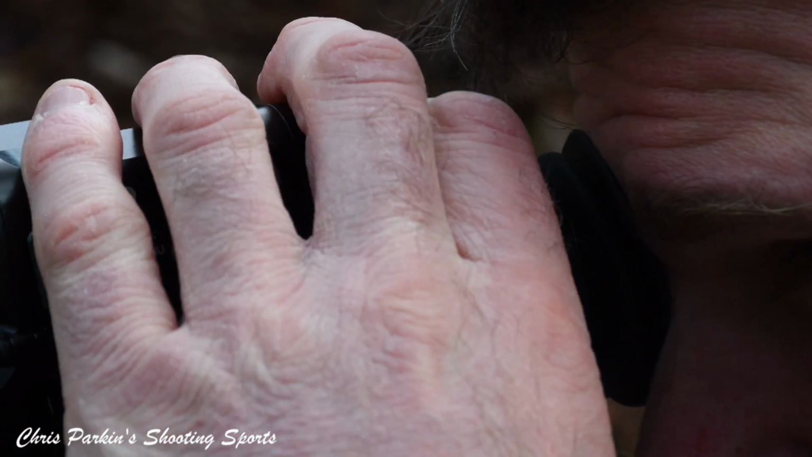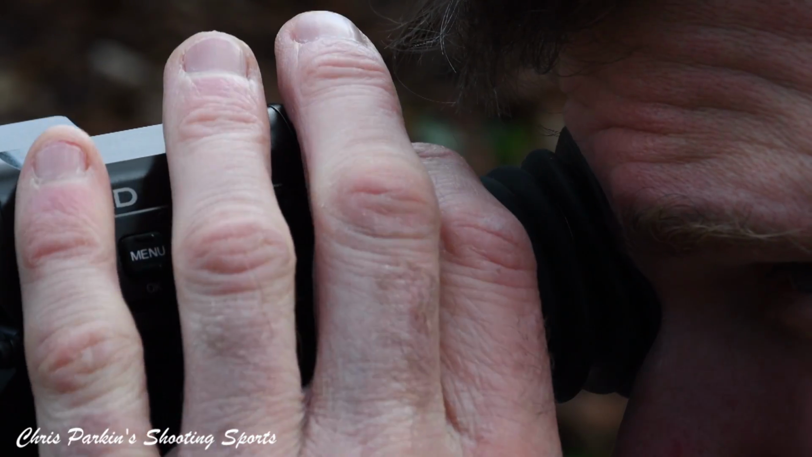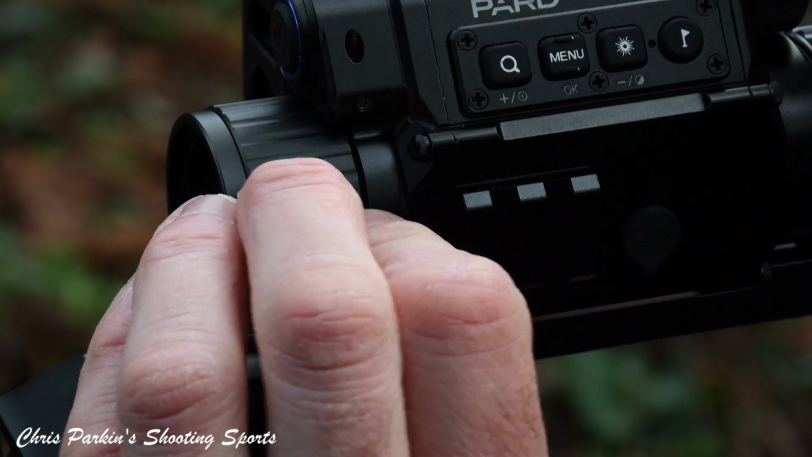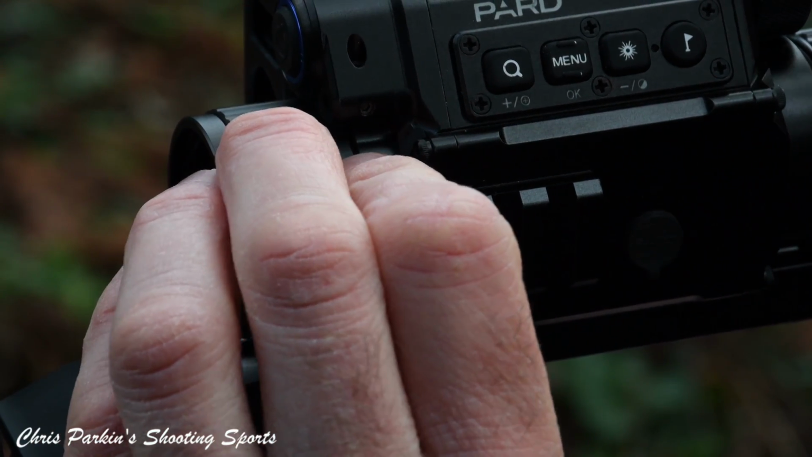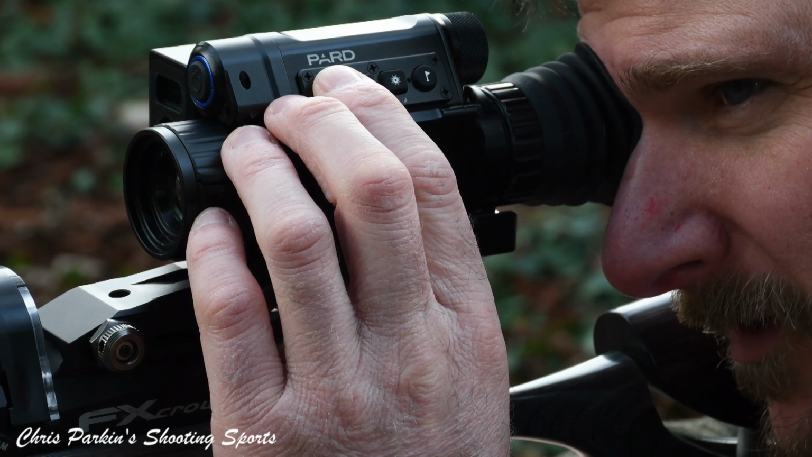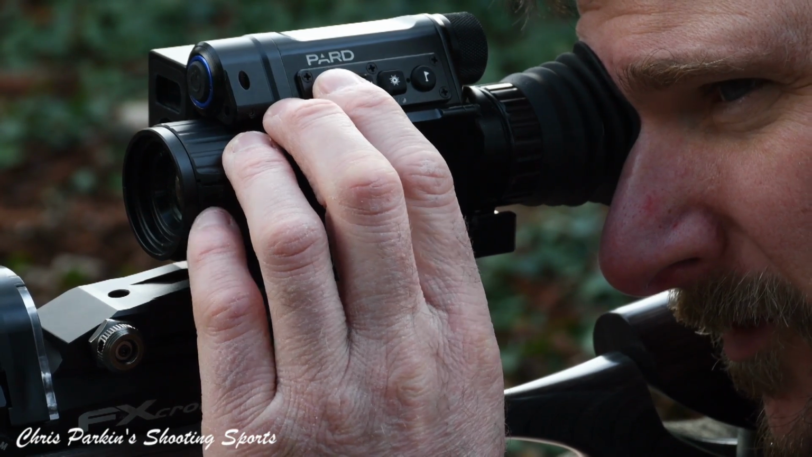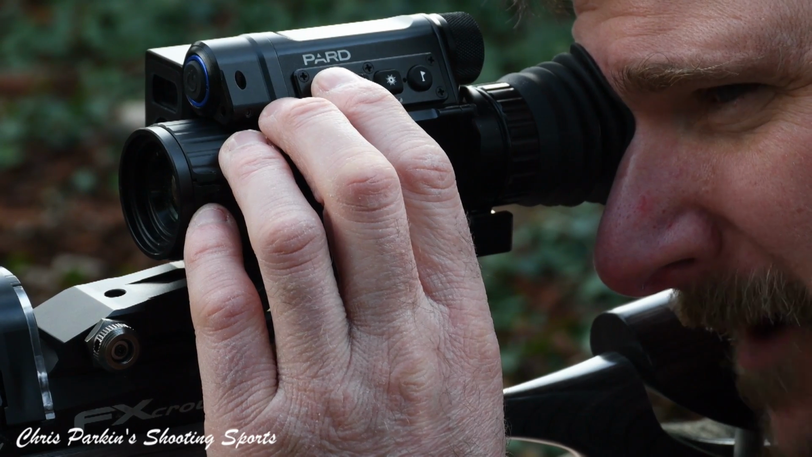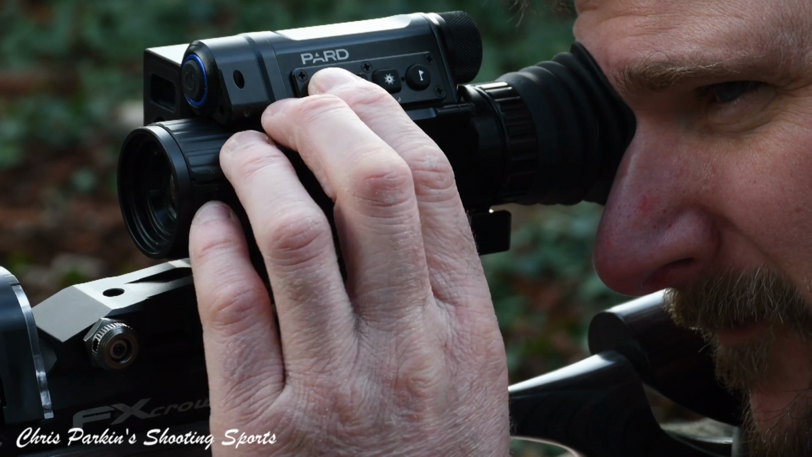Once correct reticle focus is achieved on the screen, I don't find you need to set it up or change it again through use. Just the front focus depending on the range of the target. To zoom the scope, press the front button 1, 2, 3 times for maximum magnification, and the 4th time drops it back to initial level.